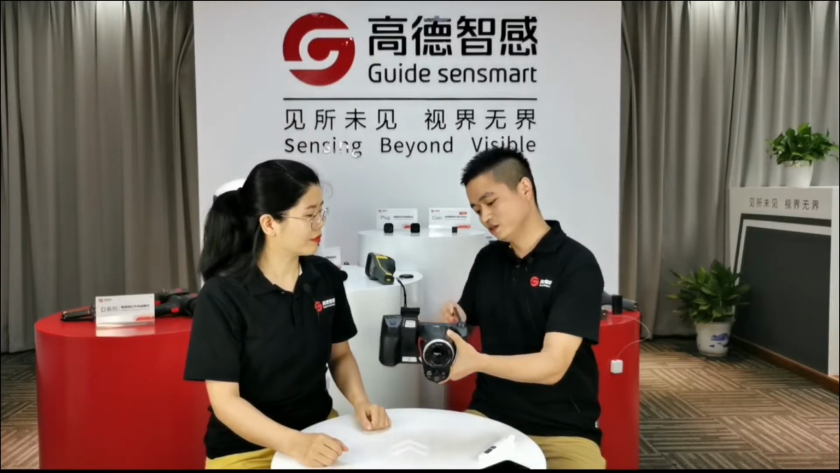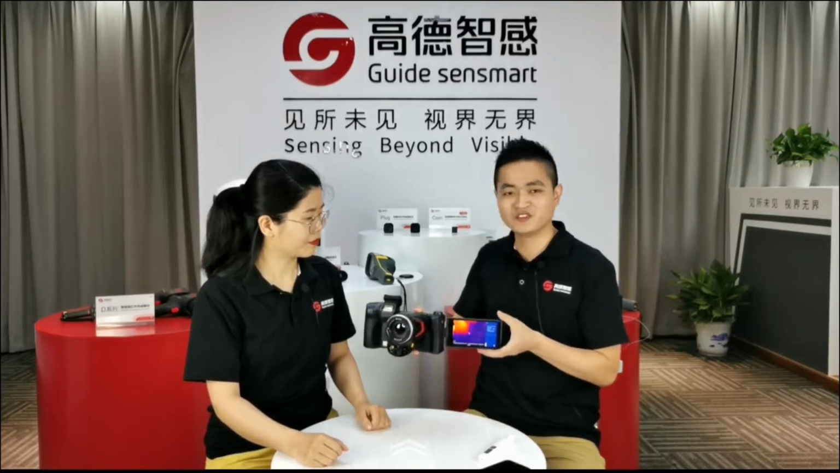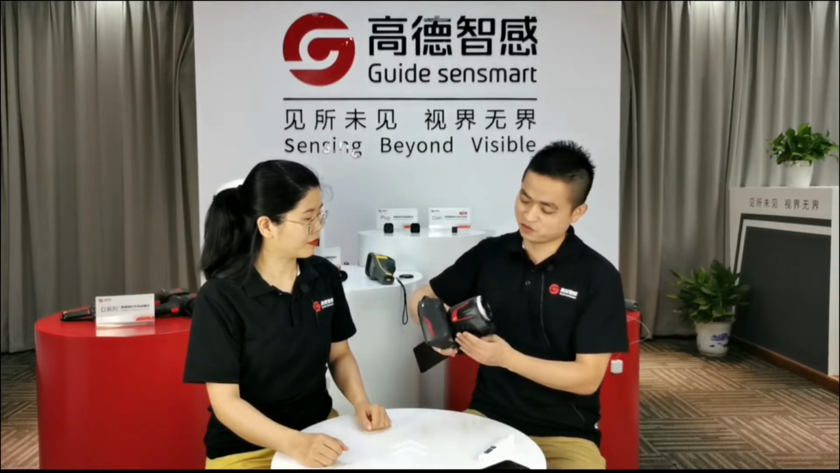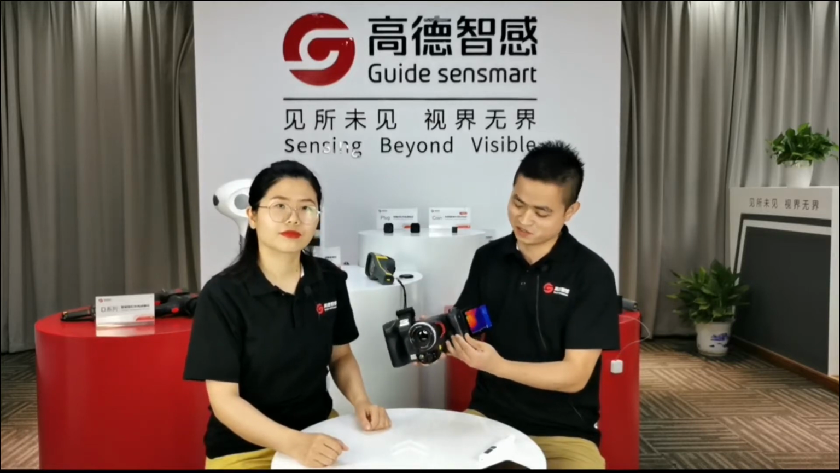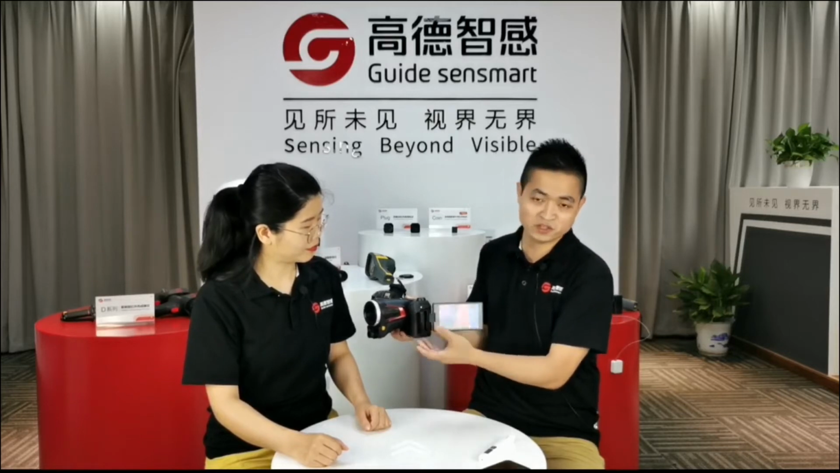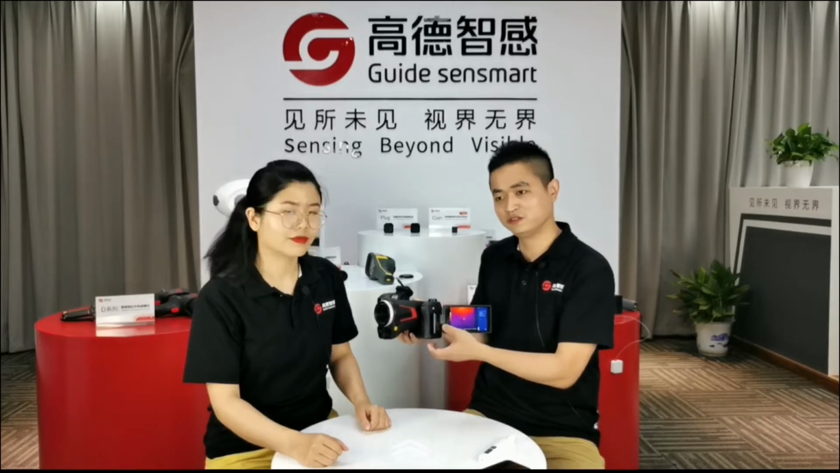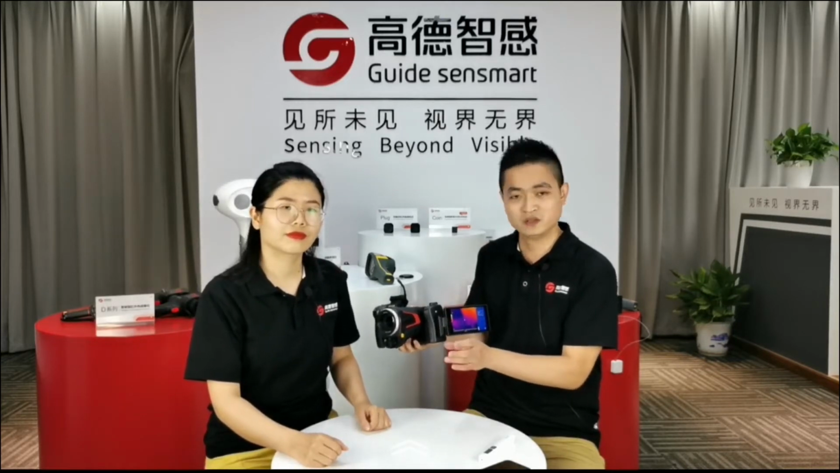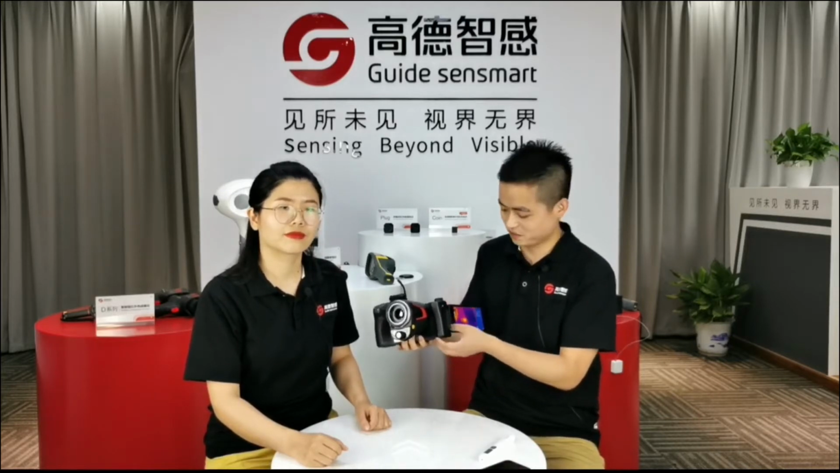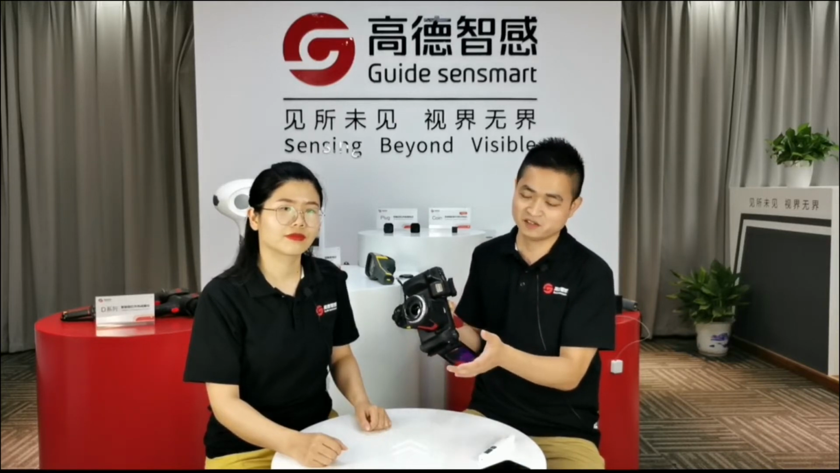You can see it has a high resolution, a 5-inch touchscreen, and a rotatable display. And there are 3 types of interface to connect to other devices. You can see here it is the internet interface, so you can connect it to the computer. And the mini USB is also used to connect to the computer to transfer the videos and photos you take from the SD card. And you can see we also have Wi-Fi here. It's also used to transfer data.